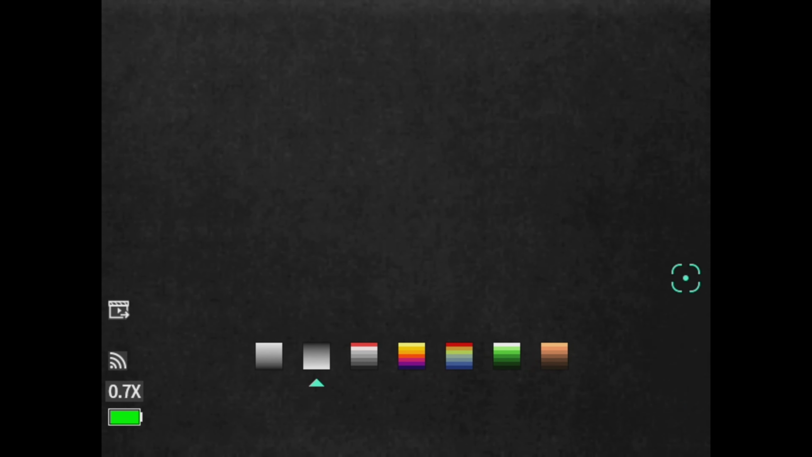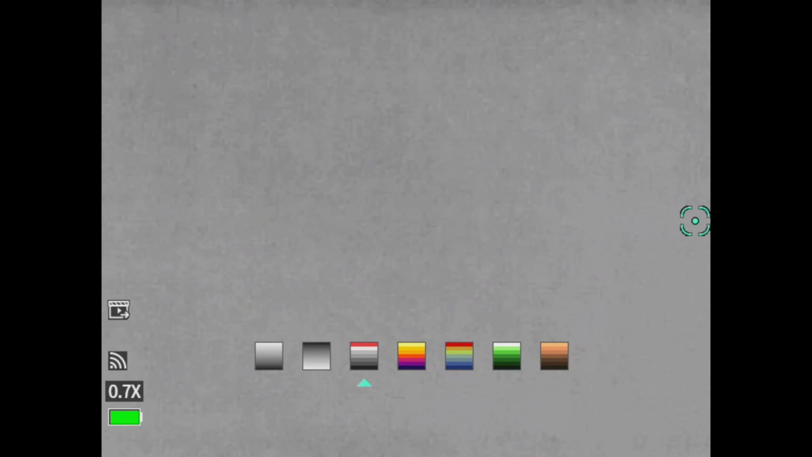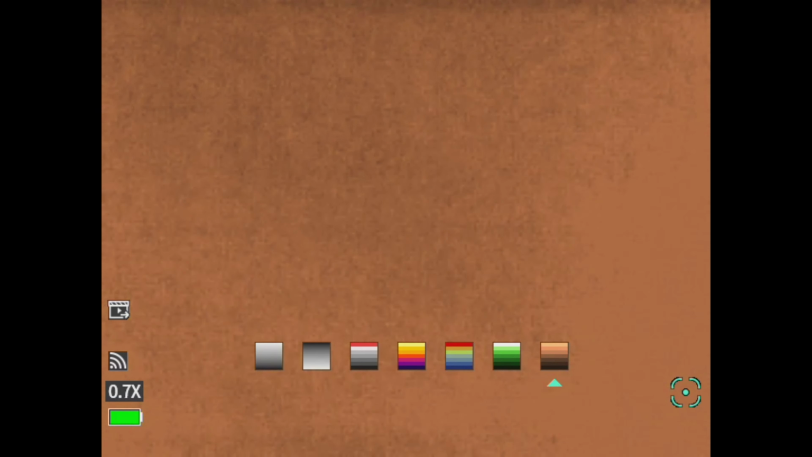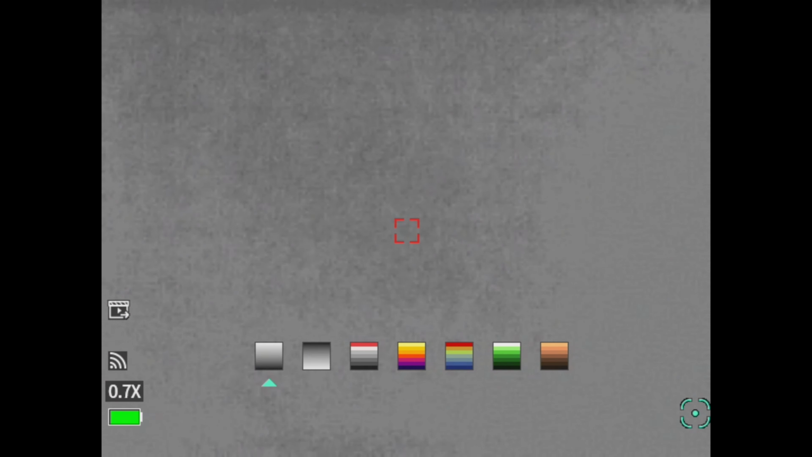So right here I was trying to look at some taxidermy that I had hanging on the wall and the heat from my TV, but for some reason while I was trying to record it was just doing this gray thing. I flipped it through a couple different colors to see if that made a difference, but it didn't seem to. So I ended up just giving it a little smack on the side, and when I did that it just started working right.